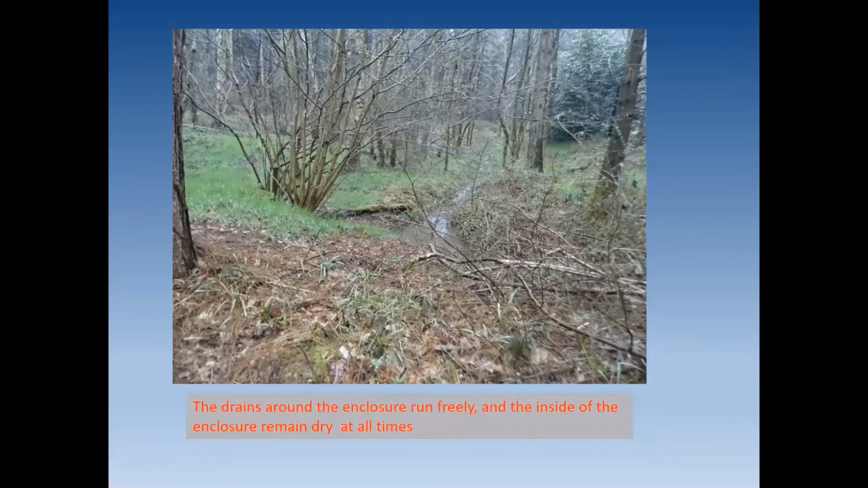The drains around the enclosure run freely, and it's really quite a wet area. I haven't really spoken about how woodlands you might often find in areas that are otherwise marginal and aren't the best agricultural land. They can be poorly drained, good as woods, but not as areas of cultivation. And the drains around the little enclosure in Martinshaw Wood do run freely, but the inside of the enclosure remains dry at all times.